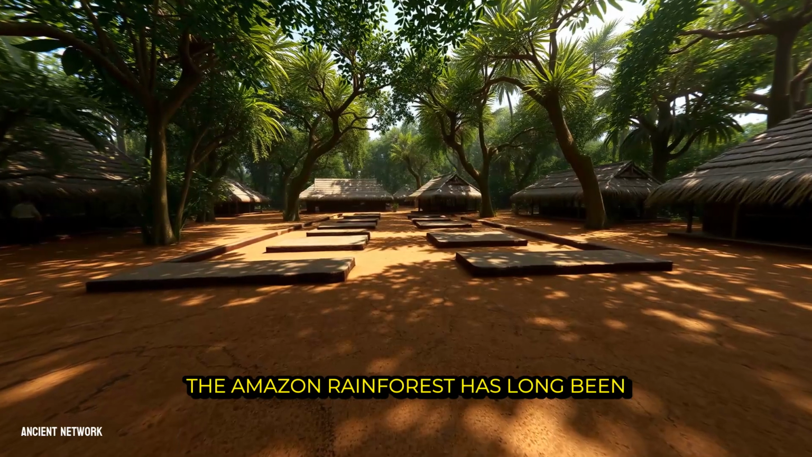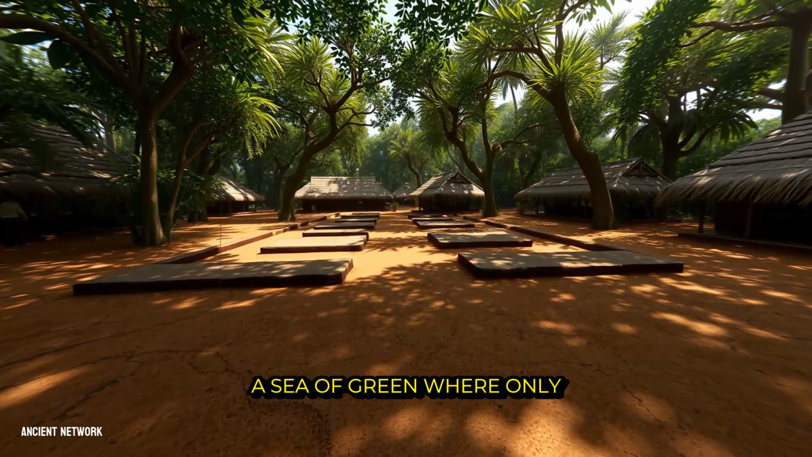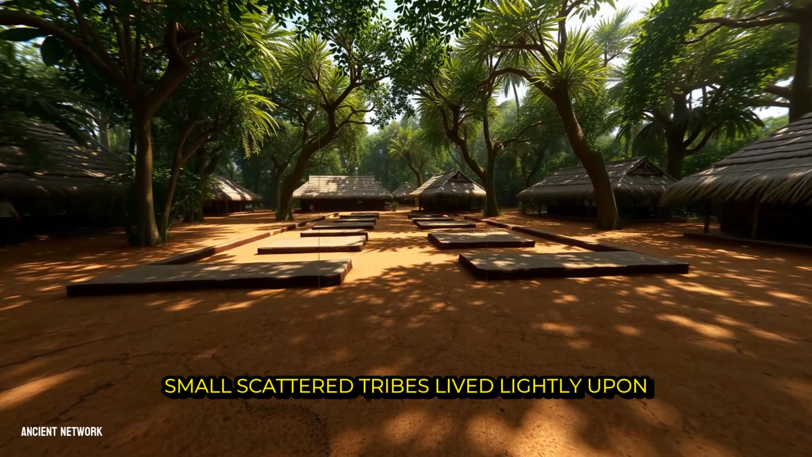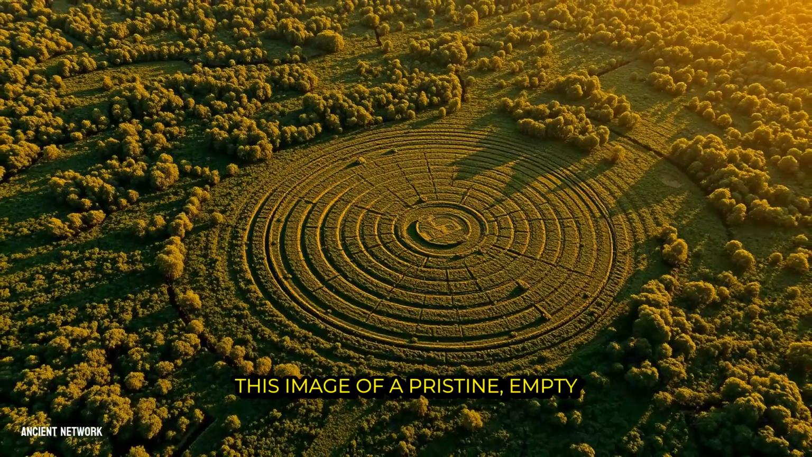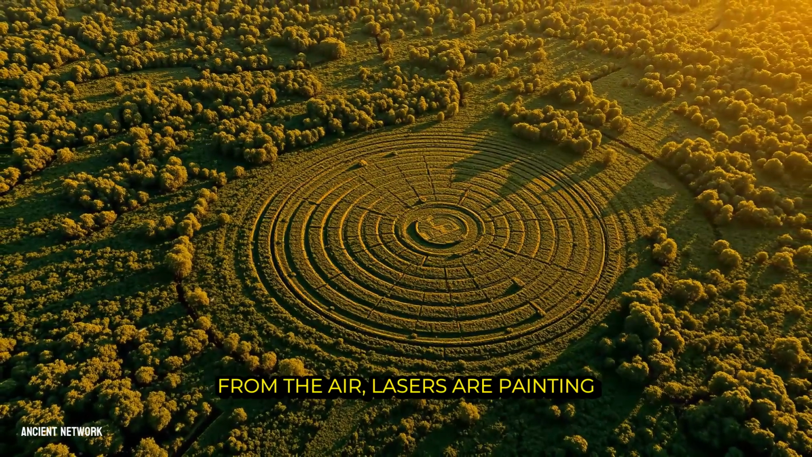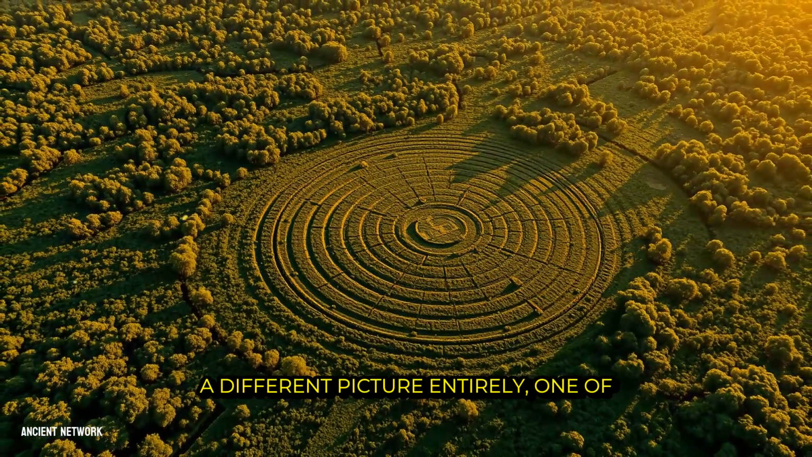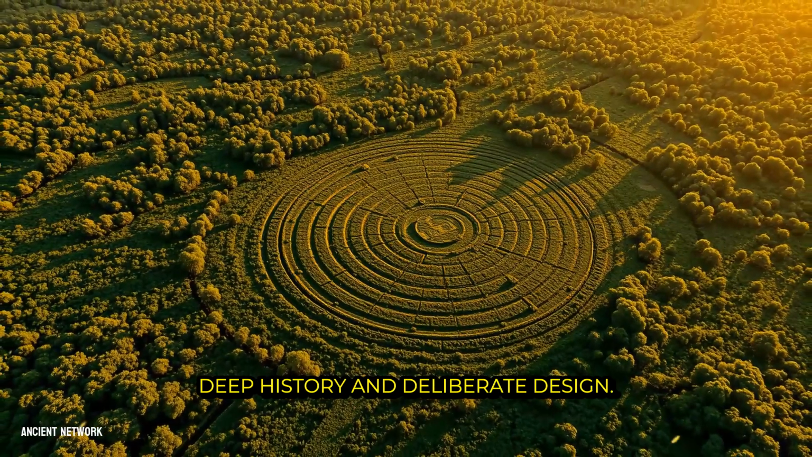The Amazon rainforest has long been portrayed as the ultimate untouched wilderness, a sea of green where only small, scattered tribes lived lightly upon the land. This image of a pristine, empty jungle is now being permanently rewritten. From the air, lasers are painting a different picture entirely, one of deep history and deliberate design.